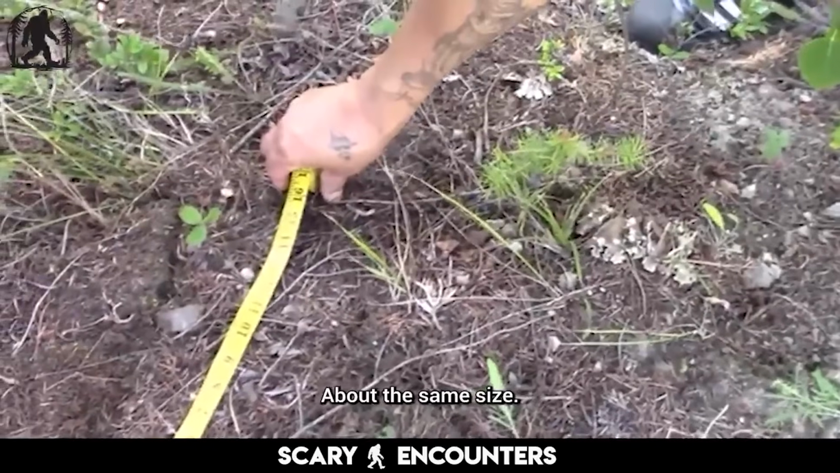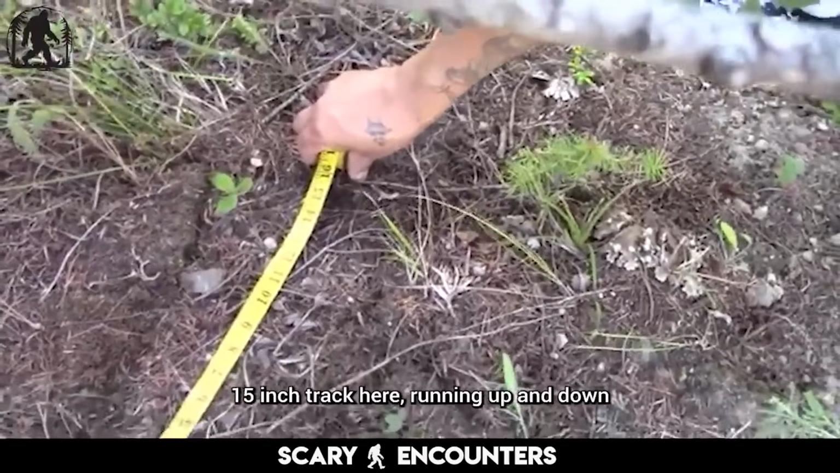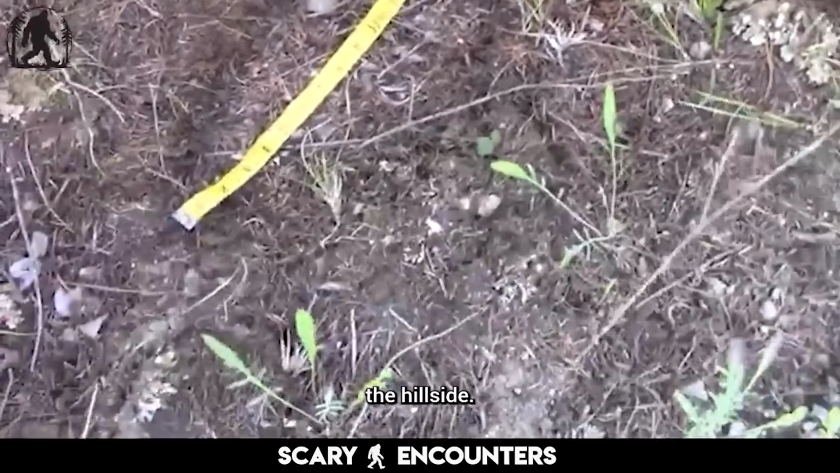Again, about the same size. Mr. 15-inch track here, running up and down the hillside.